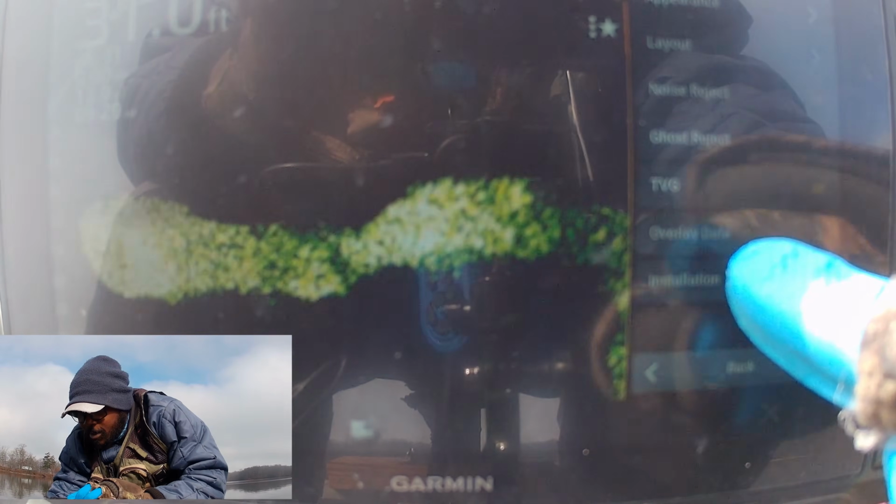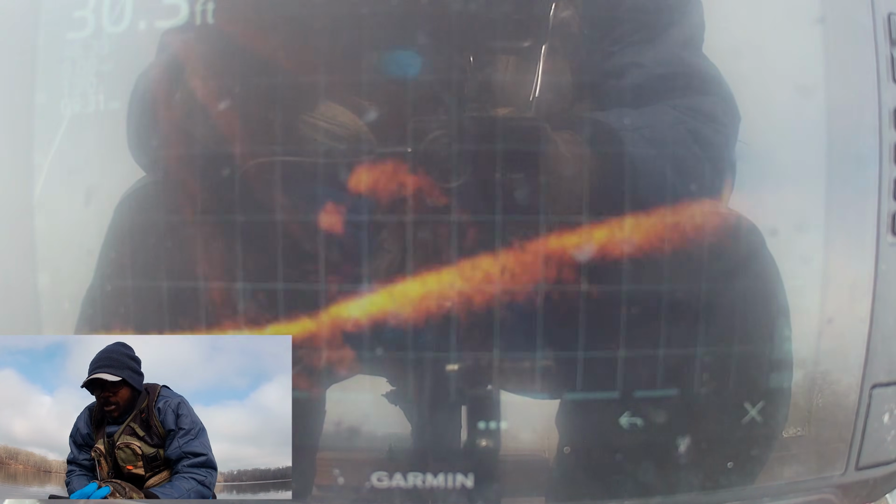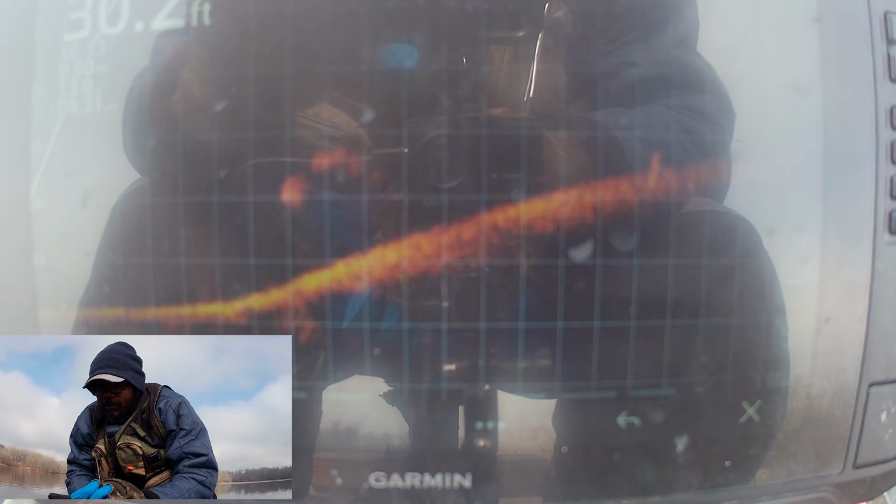Sonar setup, installation, restore sonar defaults. It says restore default. No, this restores all sonar settings to factory value. Okay, cool. And it is back to factory default. All right. Now I'm going to give it a second. I have my transducer set in auto, so it's going to automatically change from down to side to forward view. Now I'm going to show you the first couple of things that I do.